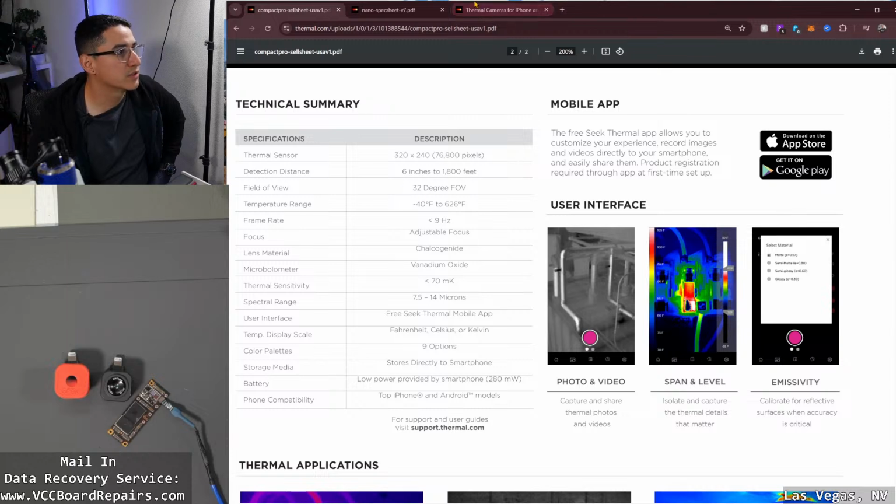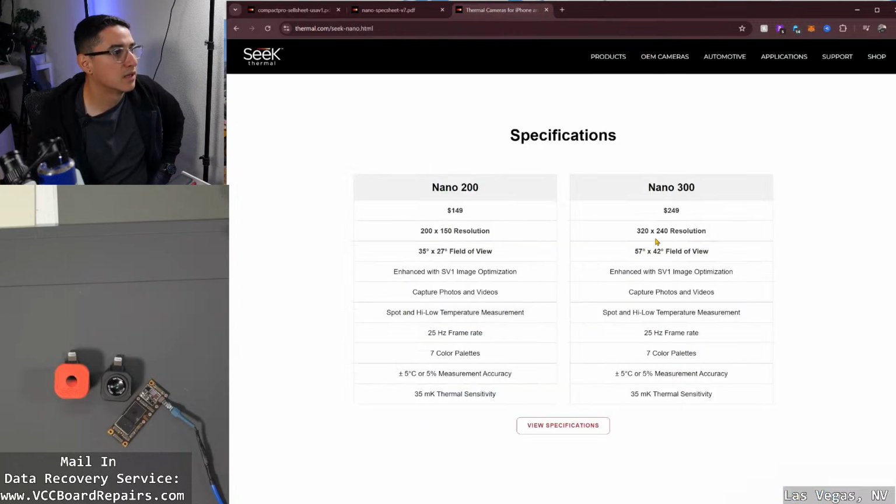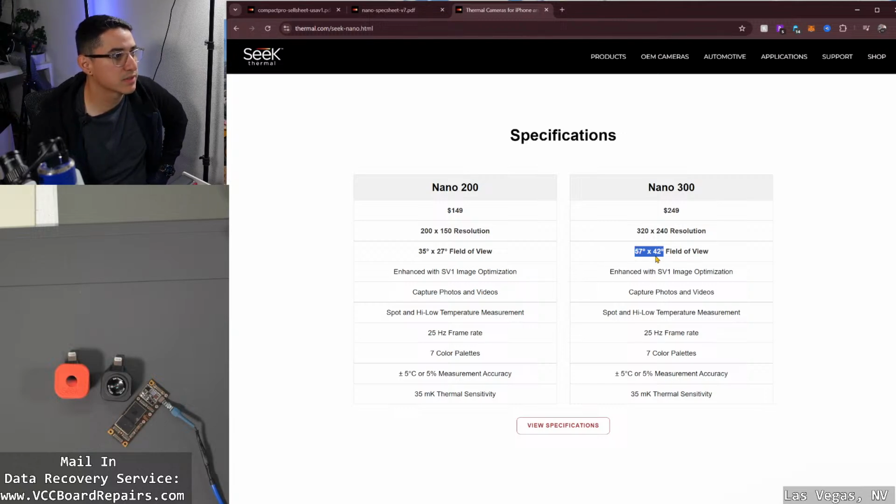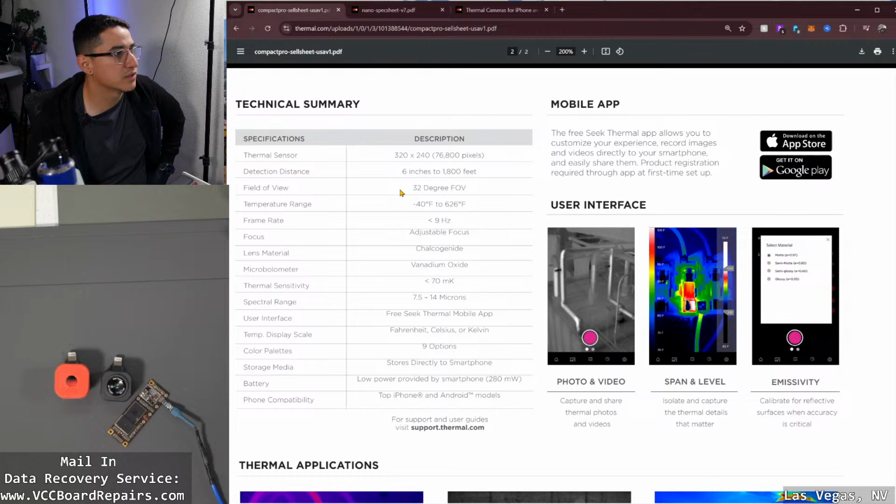Field of view, 32 degrees. 57. Huh? I don't know why they have 2 fields. I guess, you know, up and down and sideways. So I guess the Nano has a wider field of view than 32 degrees.